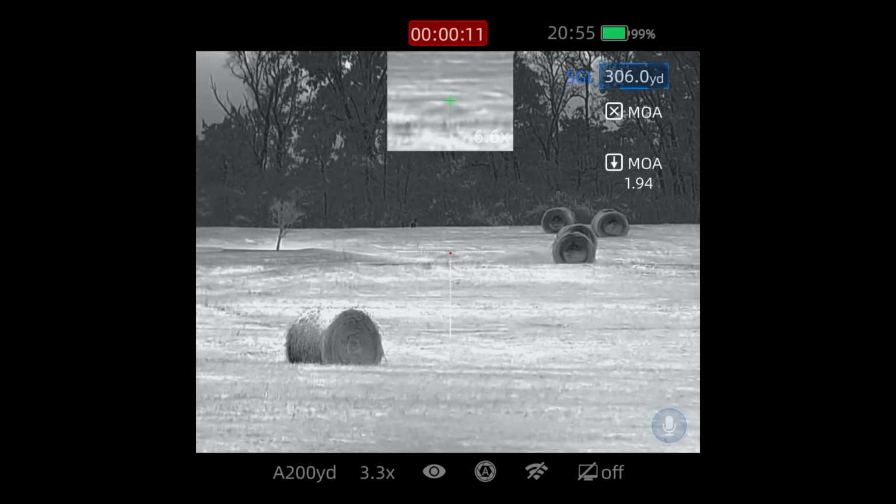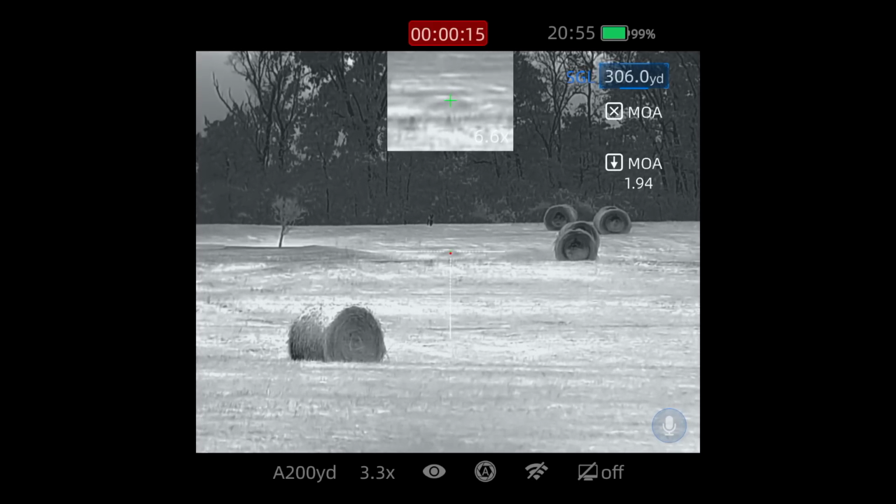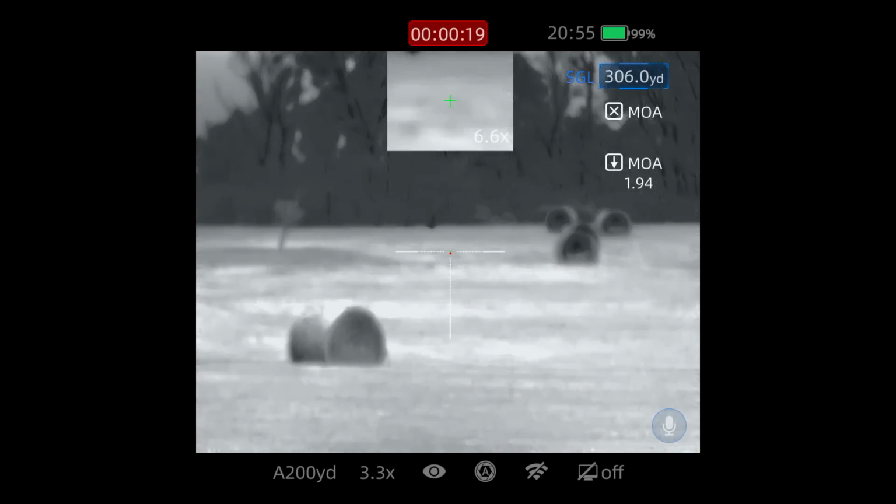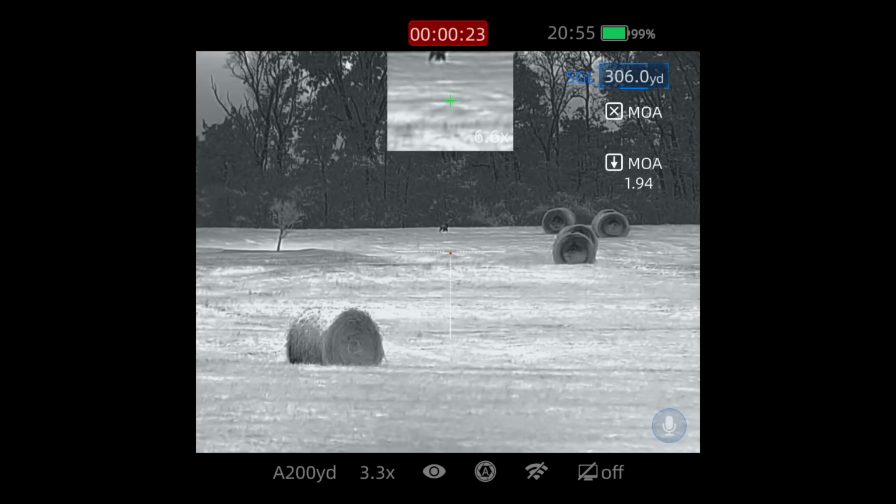Just setting up top in this lady's yard right here. The wind's perfect, Guff. I think it's gonna come on down here on its own.